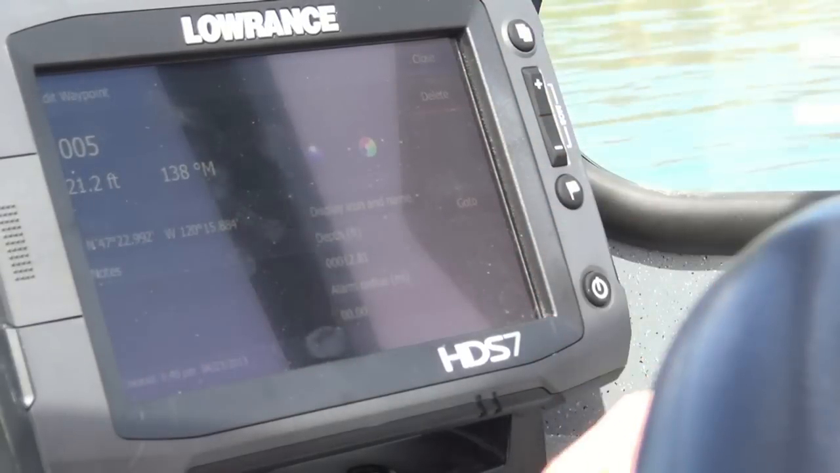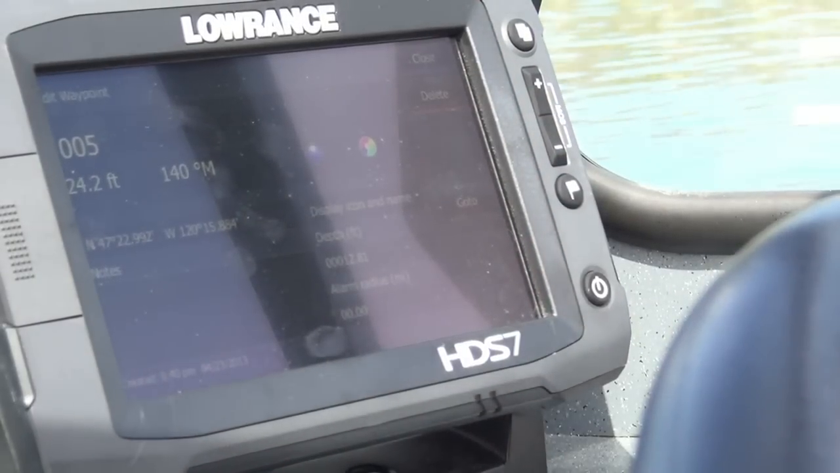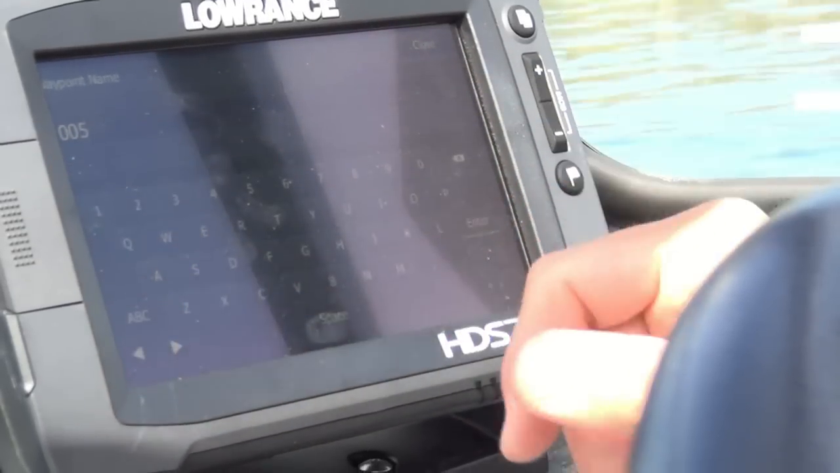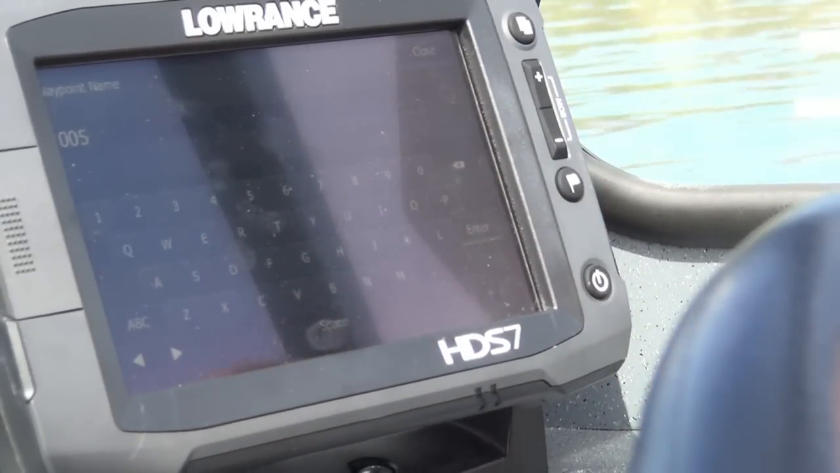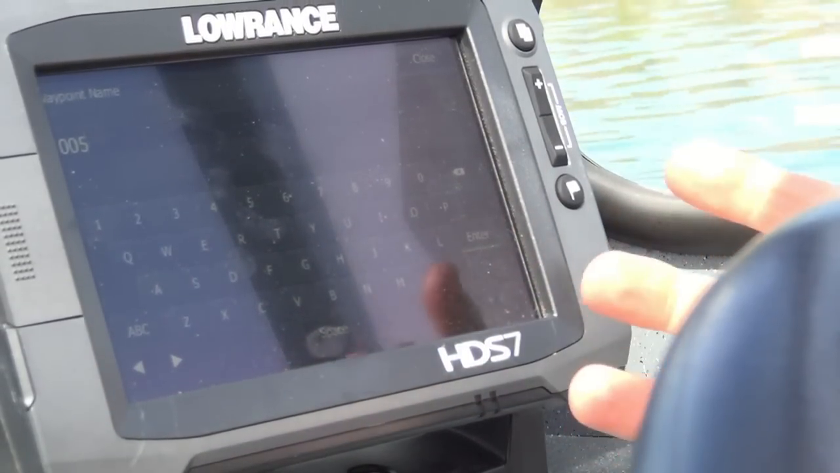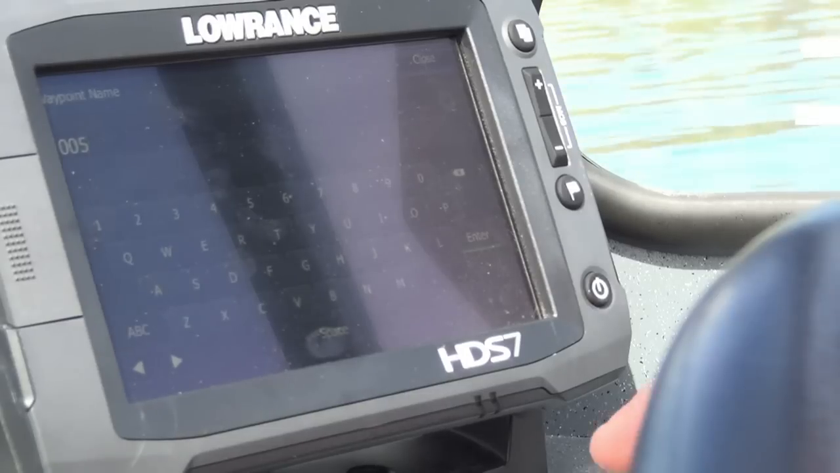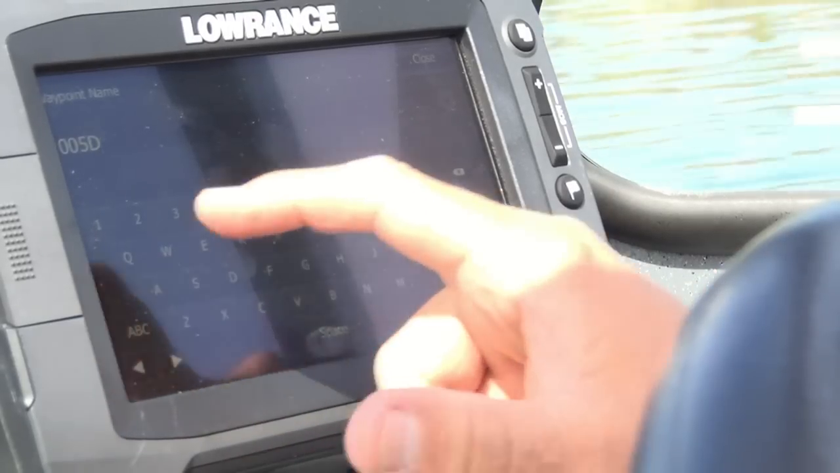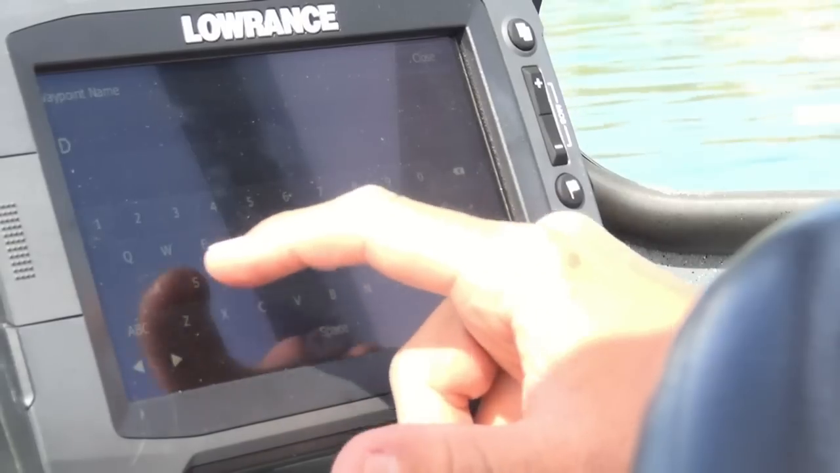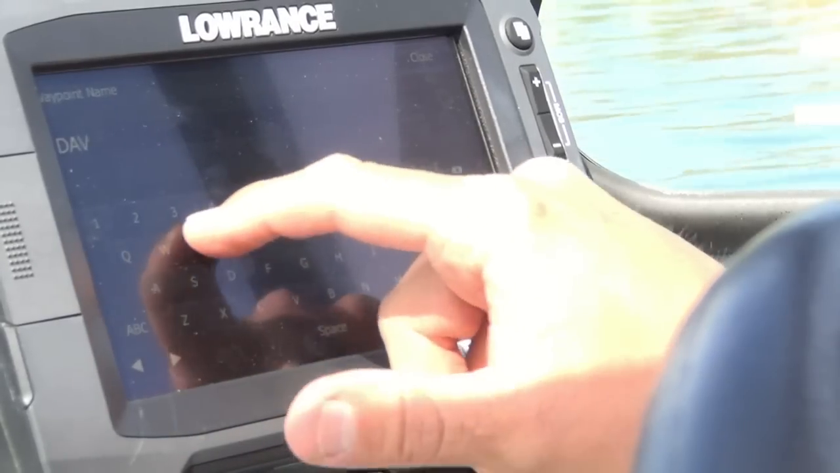I can edit this waypoint location. Now all I have to do is tap on this screen up here like so, and I get a full keyboard that pops up. That's the neat thing about this. You don't have to sit there and hold a button down like the old texting of the cell phones. You can just type in. First we'll clear out 005, put in Dave.